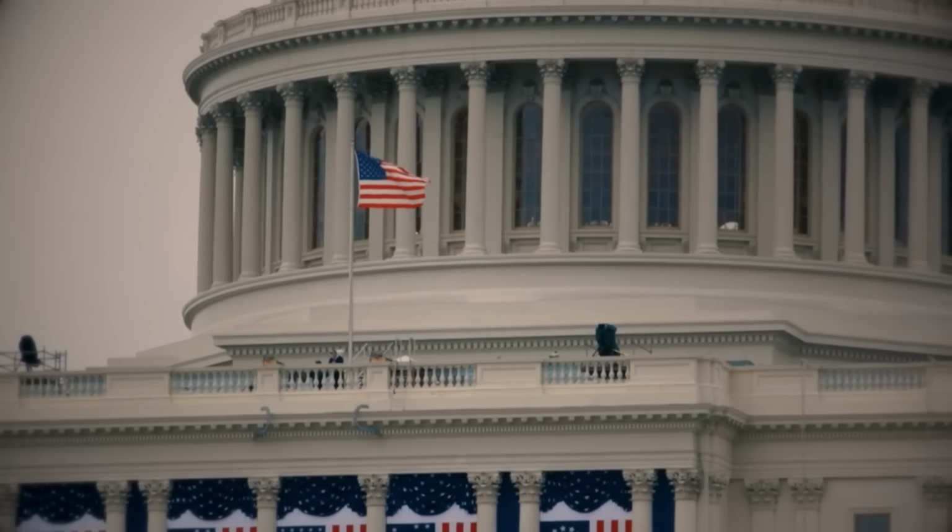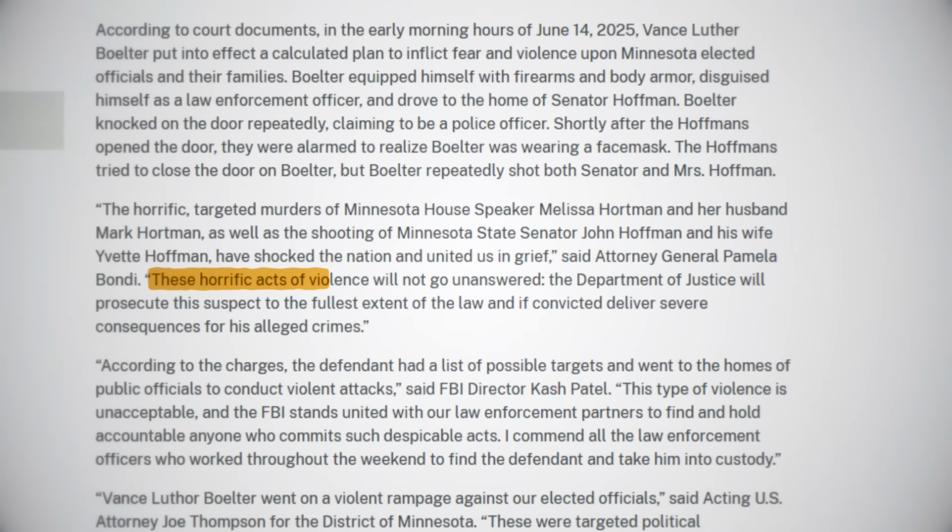While politically motivated, both sides of the aisle publicly condemned the shootings, with Trump-appointed Attorney General Pam Bondi stating, quote, "These horrific acts of violence will not go unanswered. The Department of Justice will prosecute this suspect to the fullest extent of the law, and if convicted, deliver severe consequences for his alleged crimes." However, this would only be the start of the issue, as Boelter would slowly and surely reveal himself to be an even more mentally unstable individual than originally was thought.